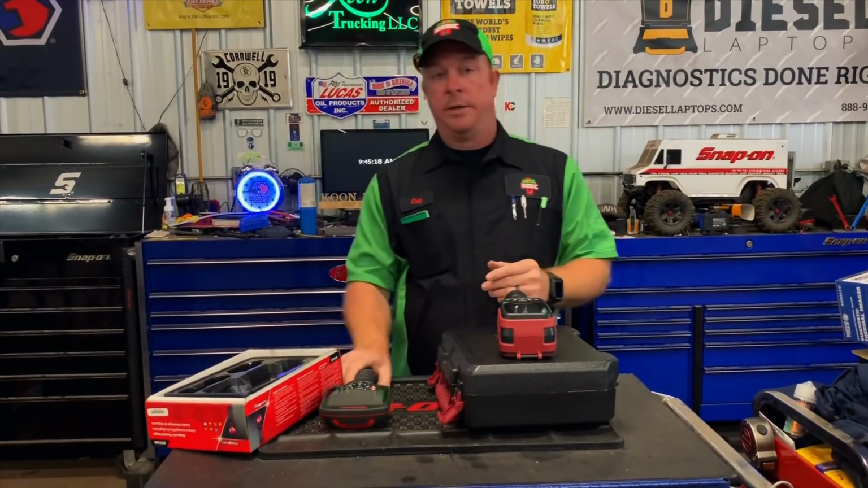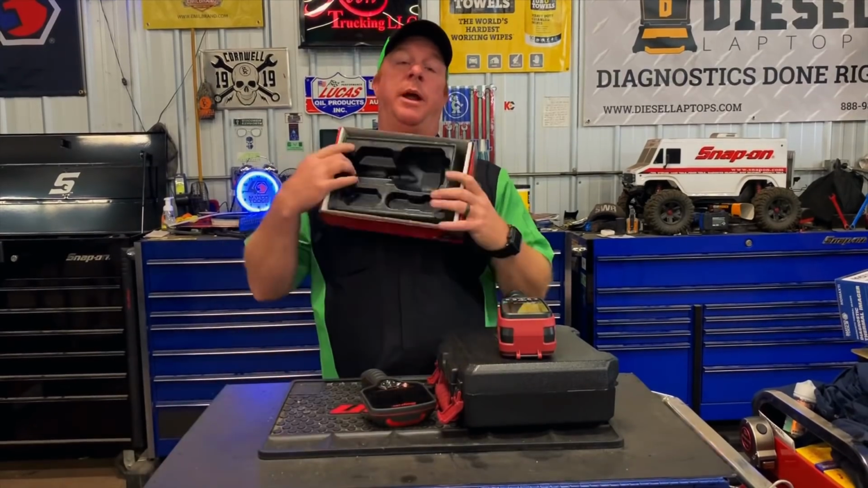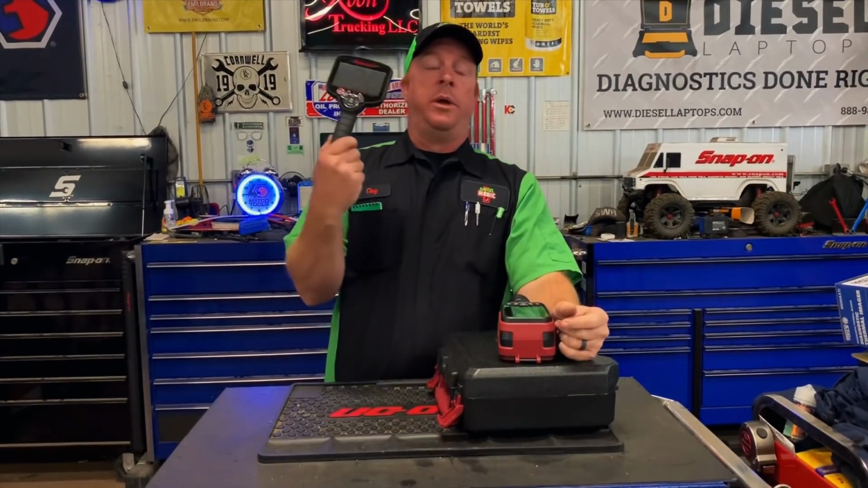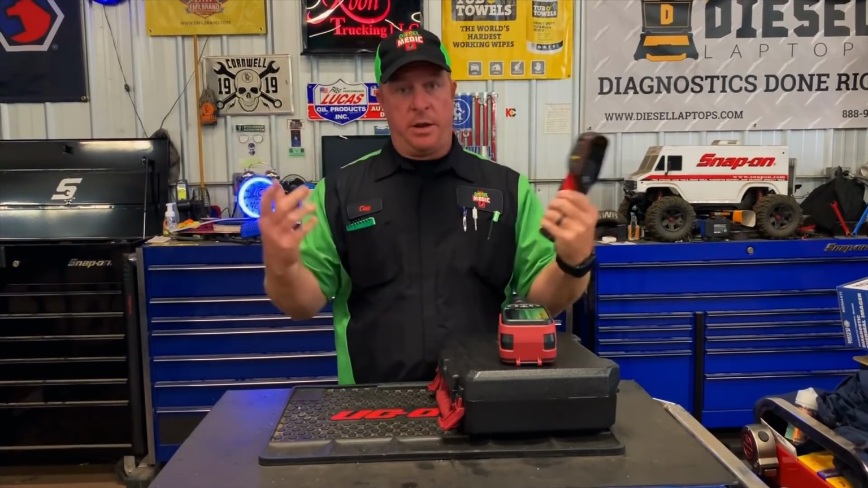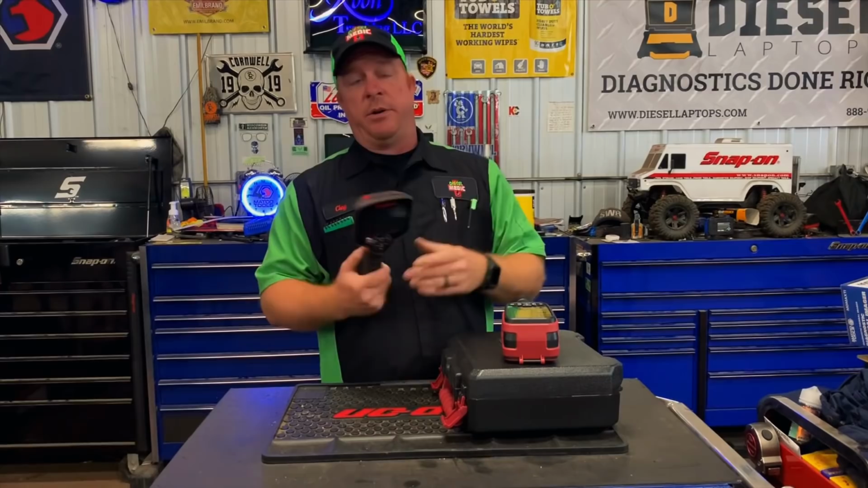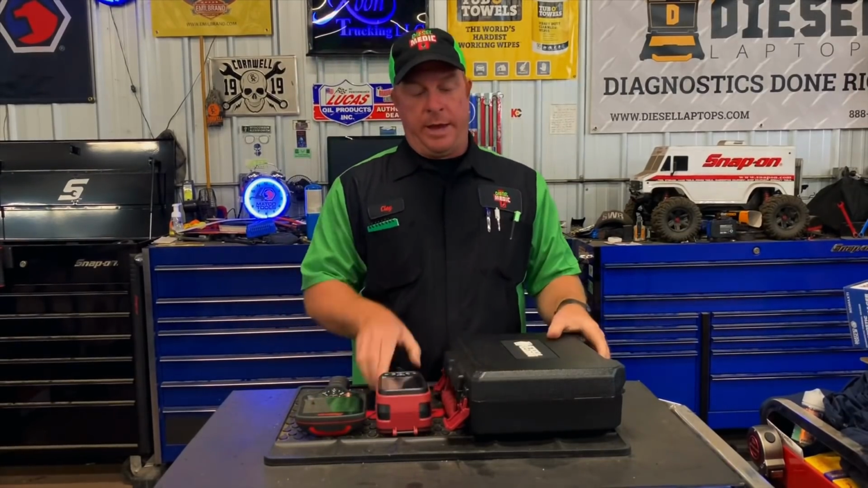On the other hand, Snap-on, with their part number of the EETH310, they give you a super crappy plastic case, which sucks. It's not going to protect anything. So this is pretty much like an orphan child. It's going to be left alone to get Wally sized. If you guys don't know what Wally sized is, that means it's going to get coated in grease, left under a car, run over, broken, and damaged. There you go. Much better off with a case.